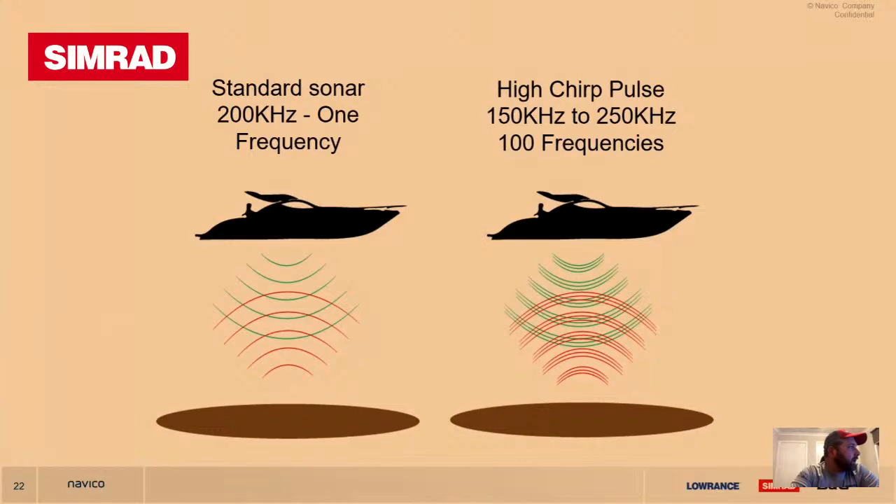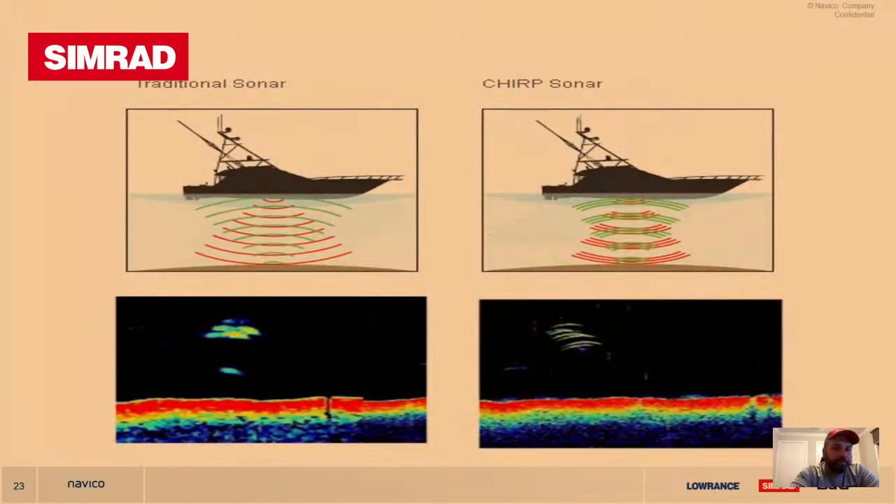The next screen, so coming through a little bit blurry. On the left-hand side, the traditional Sonar will come up a little bit more blobby, and your individual targets may blend together as one blob. The Chirp Sonar on the right-hand side will actually identify individual targets.